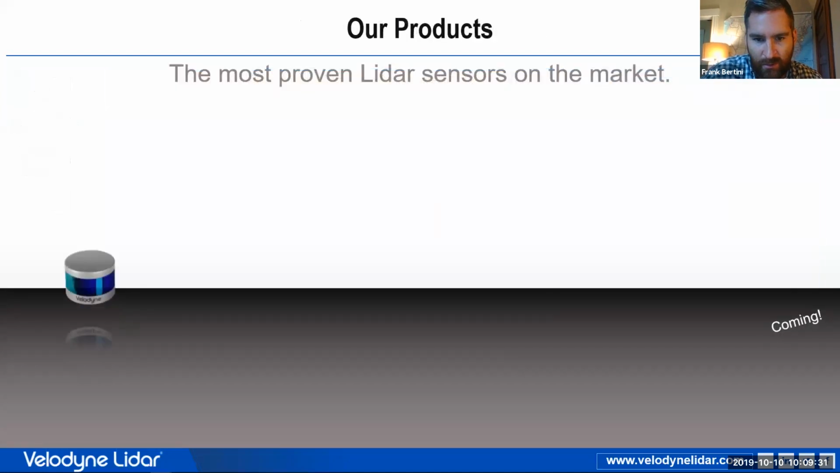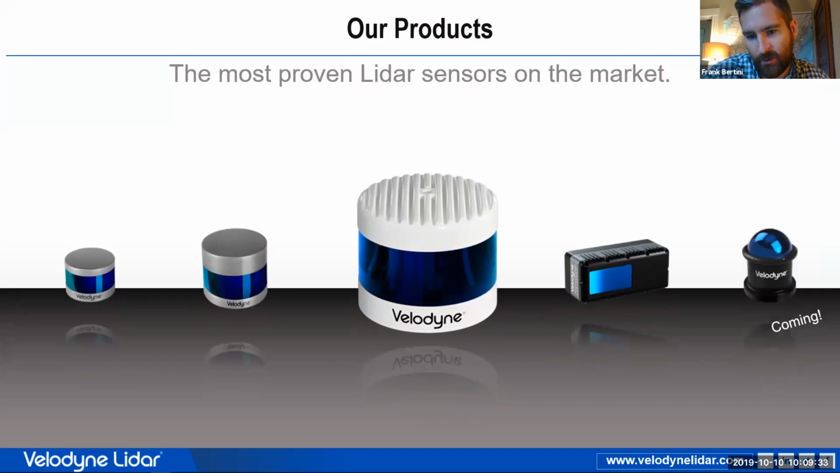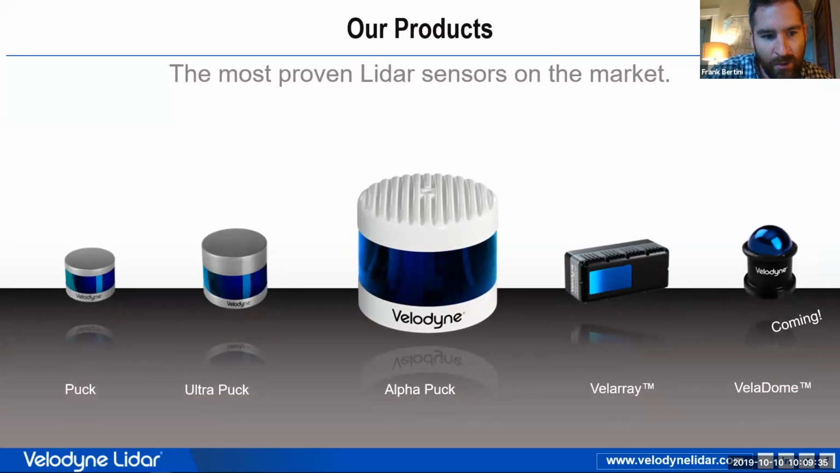Let's see, I'm trying to move it here. Okay, so a couple of the sensors that are available now is the puck. We also have an ultra lightweight puck called the Puck Light, only 590 grams, which is great for any aerial vehicle.